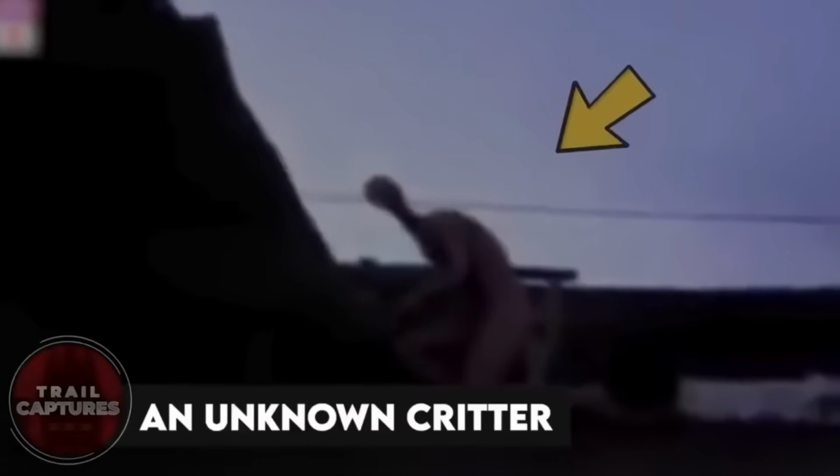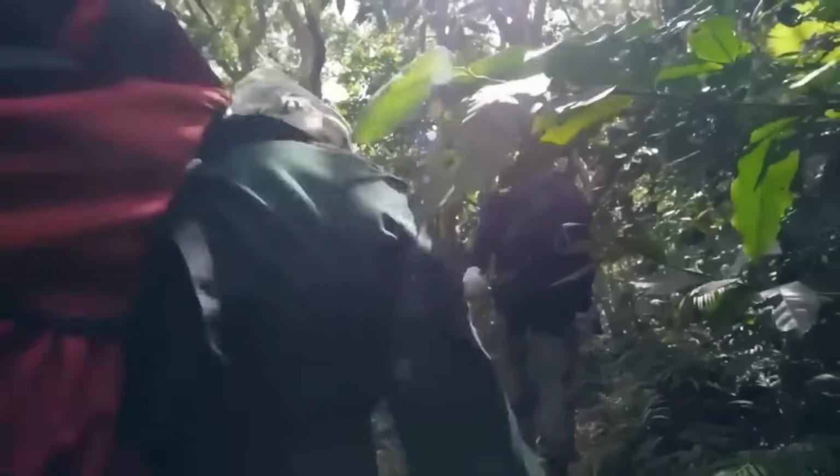An unknown critter. Some friends thought it'd be a good idea to go check out an abandoned house, which was also famous for being haunted. Upon going inside, they examined everything, including the pool area and other areas, when they heard creepy noises. As the camera moved towards the direction of the voices, a weird creature came into view, half sitting on the roof. As soon as it spotted the guys, it moved onto the roof, and that's when the men ran out of the house and the video ended.